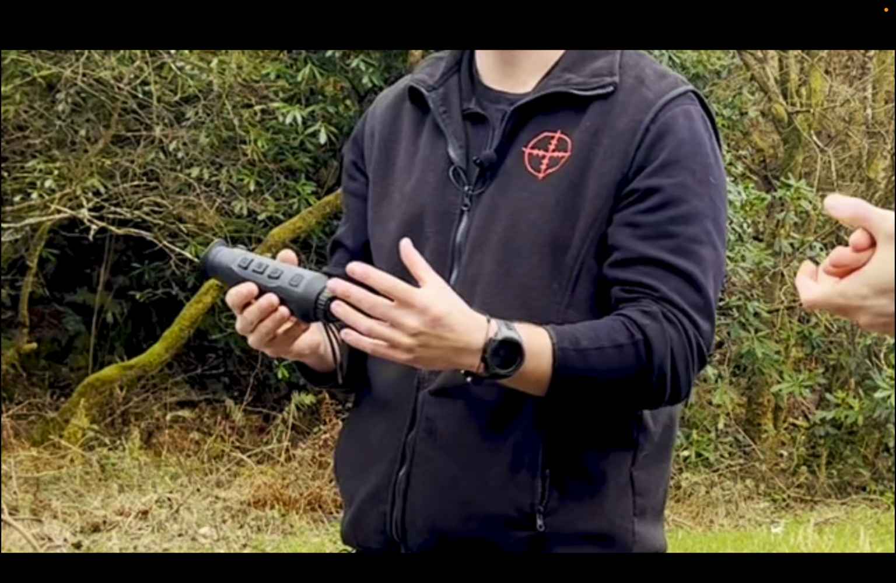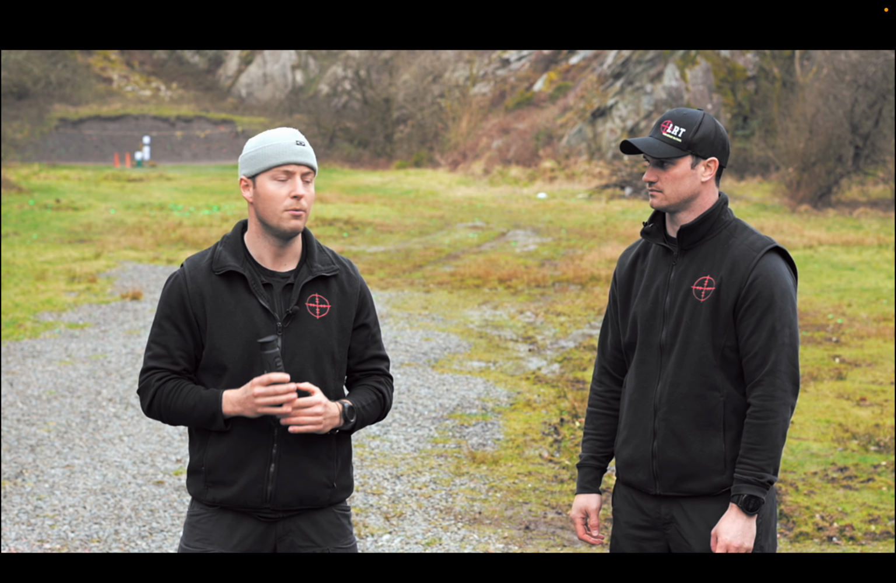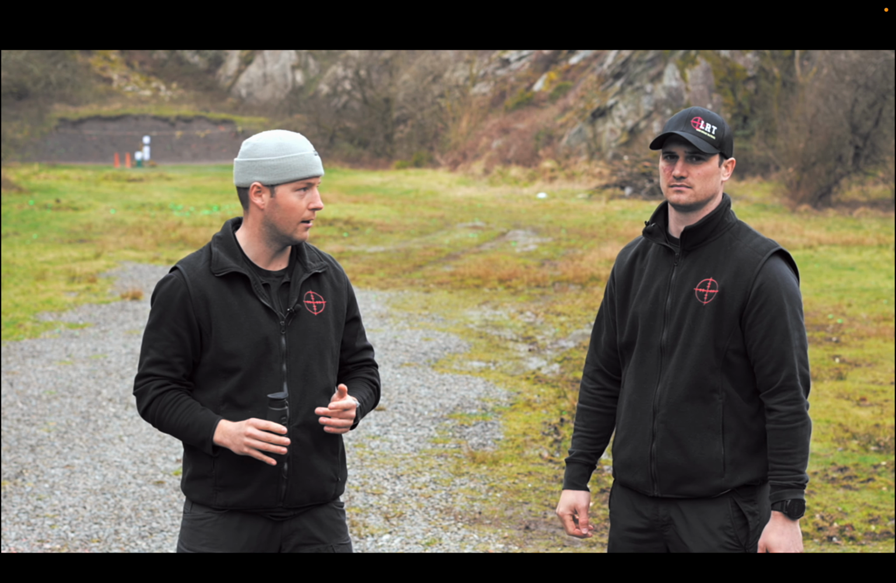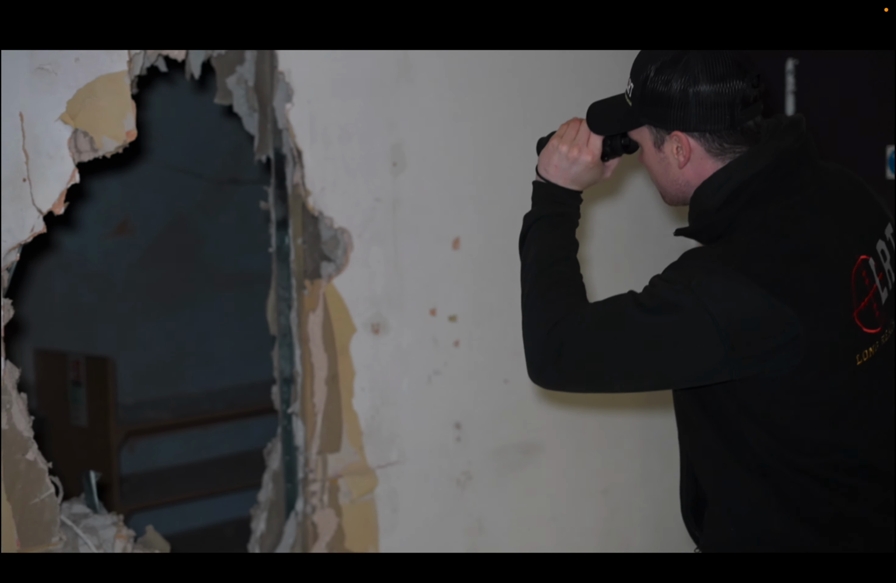The good thing about this is it's very customizable. There's lots of settings in there that allow you to tailor it exactly to you. When we first got this, I turned off the automatic power down when you face it down, because I didn't like that, because we were in quite a close environment and I wanted to look around, so I turned it off.